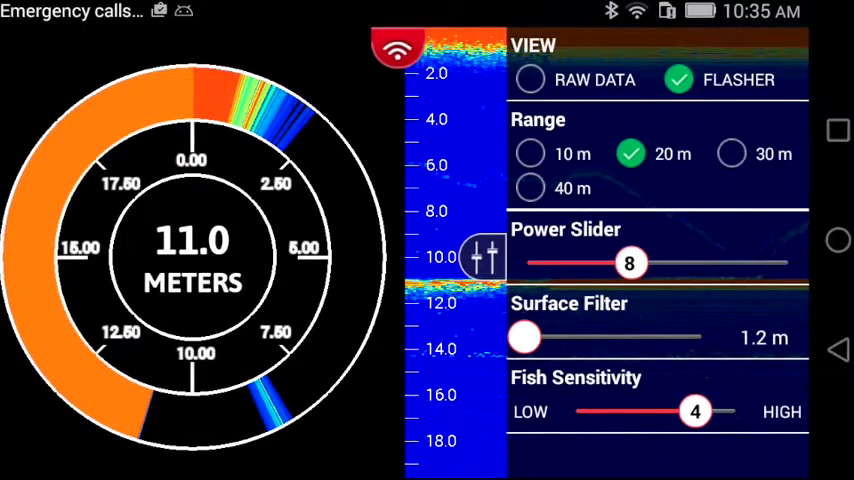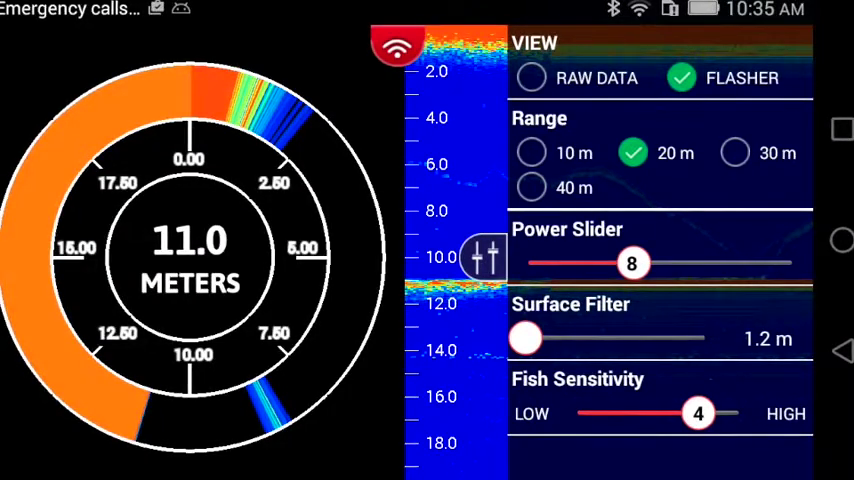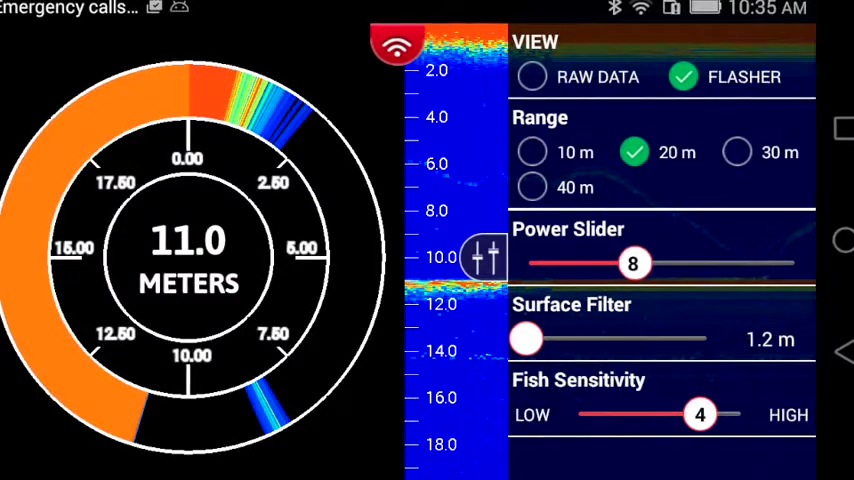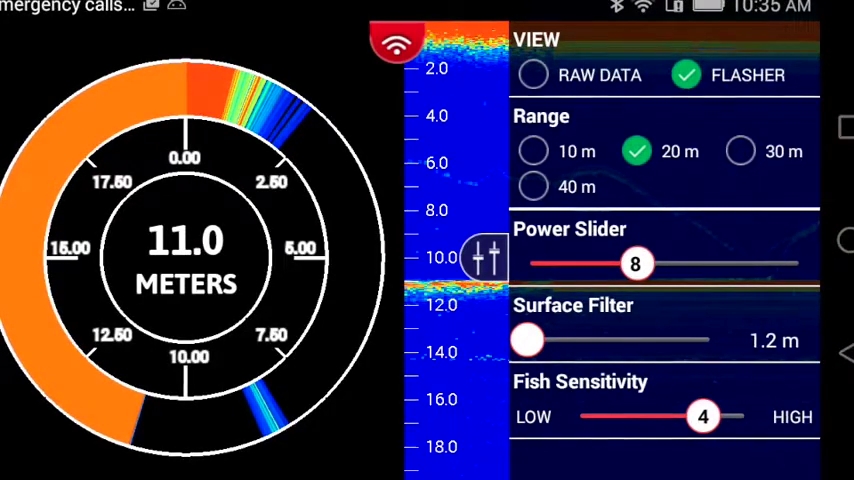The next option down below is the range setting. You're going to manually choose the depth of the water that you're in to give you the scale that appears on the raw sonar data. Currently on this screen we have a scale of 18 meters, and you can choose in the 20 meter range. So you can choose 10 meters, which would be 30 feet, 20 meters, which would be 60 feet, 30 meters, which is 90 feet, and so on. So please select the right depth range for your ice fishing experience.